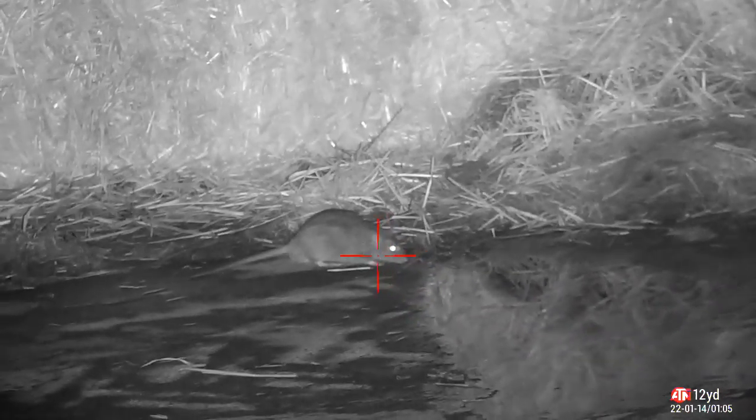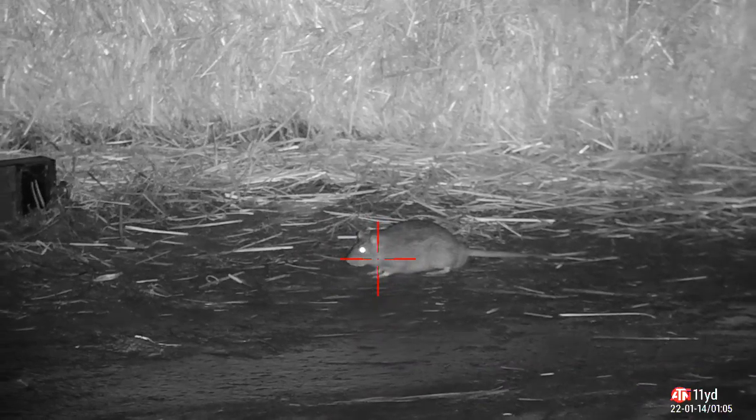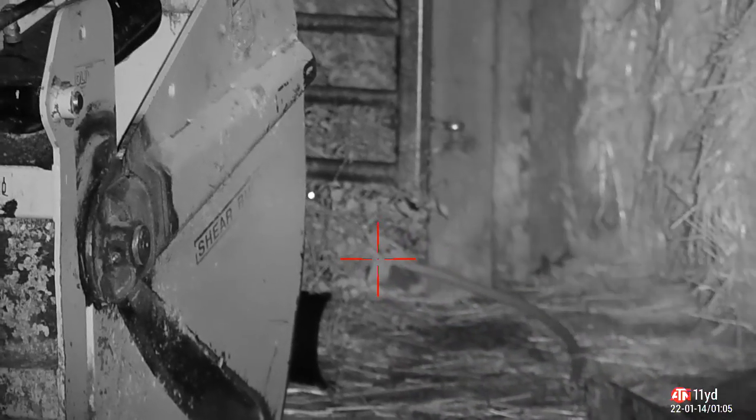This one goes for a run around the farm. I try to ping him while he's on the move, so at least I know how far away he is, and then I can get a good shot on him. I'll say a good shot. I think that landed underneath him, and off he goes. He goes and hides in that little bit of scrubland there.